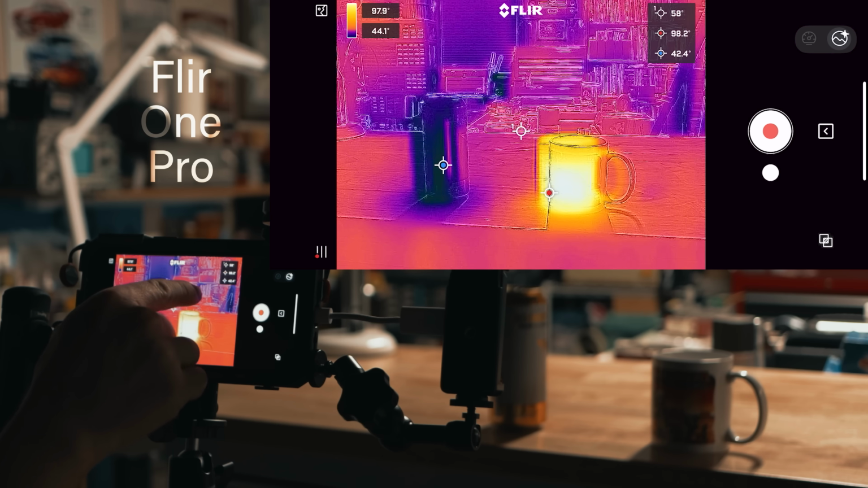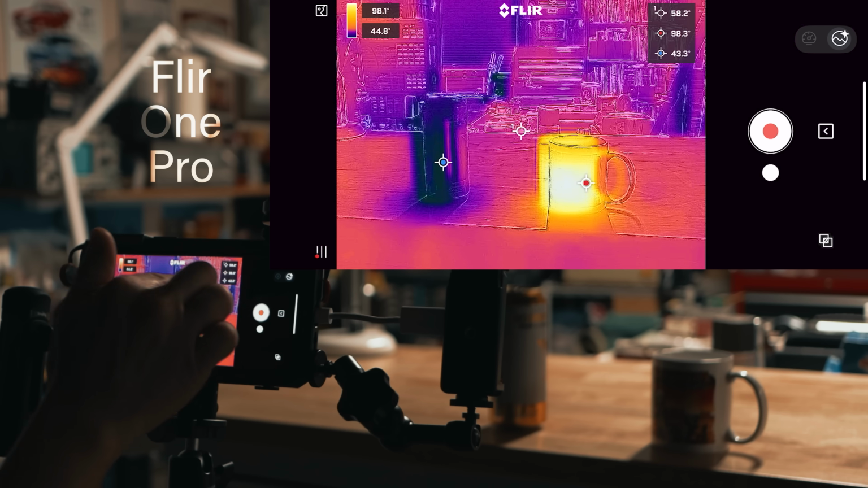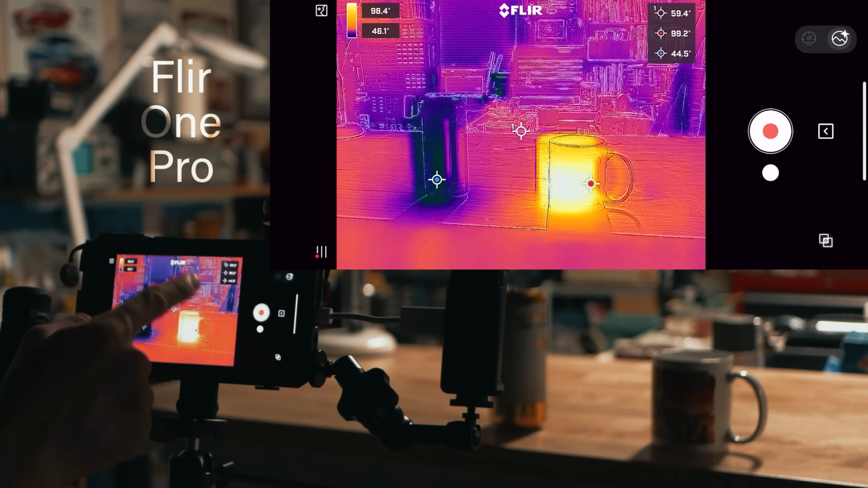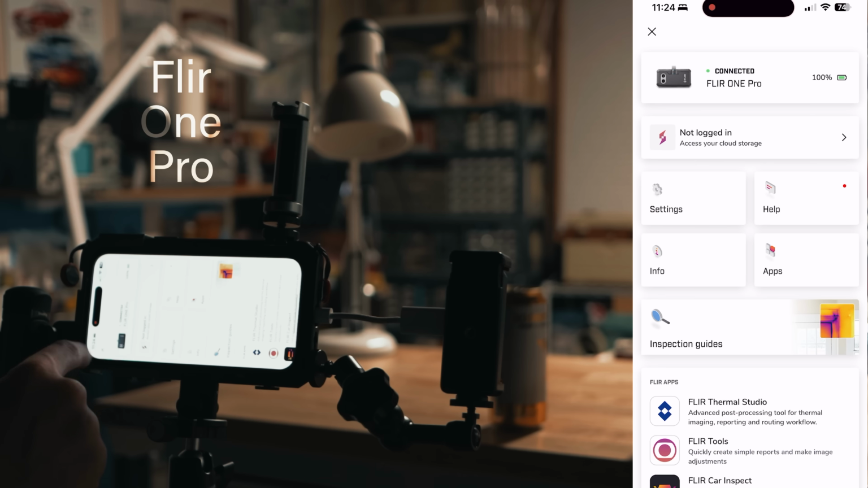And then over here on the right, it has the point in the middle, the temperature of that, which is 58. And then it has the hottest point in the frame, which is 98. And then the coldest, 43. But anyways, let's go to the settings menu on the lower left-hand side.